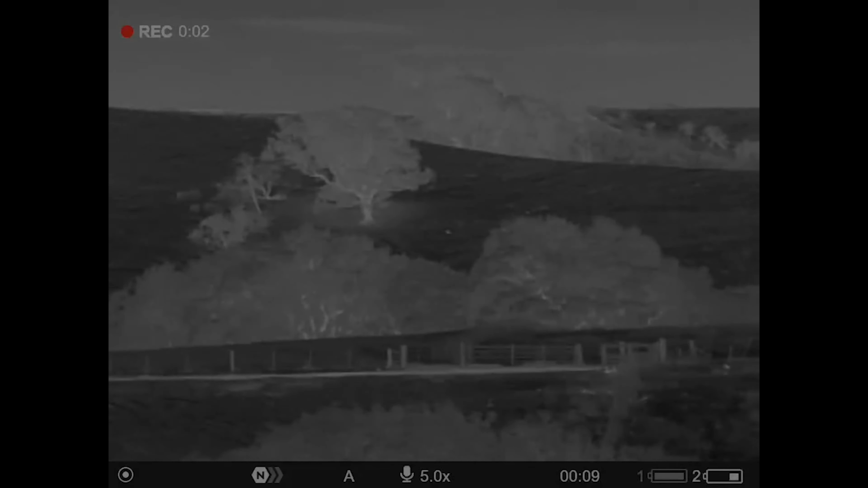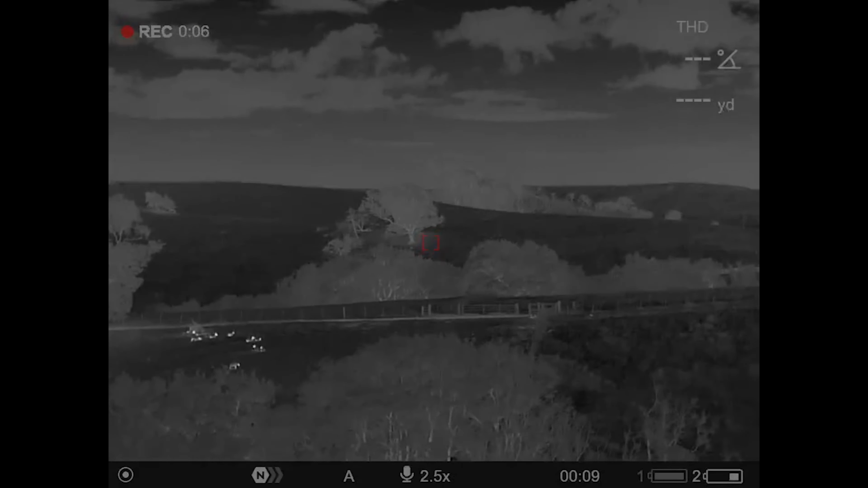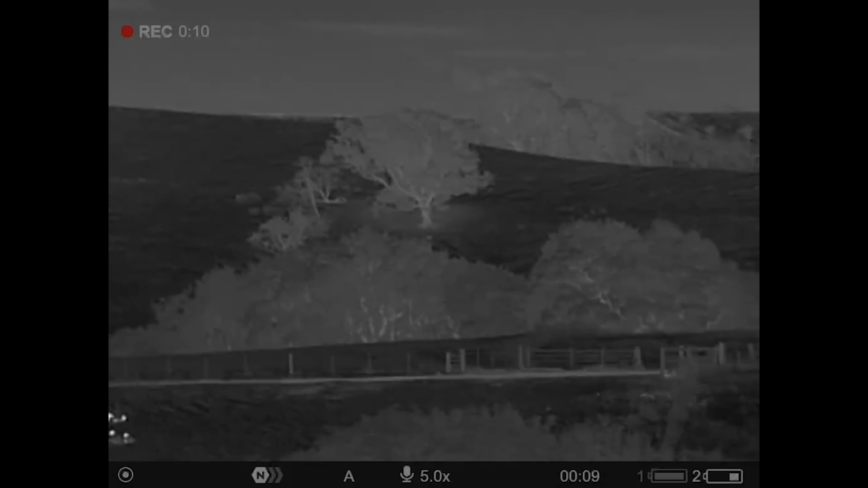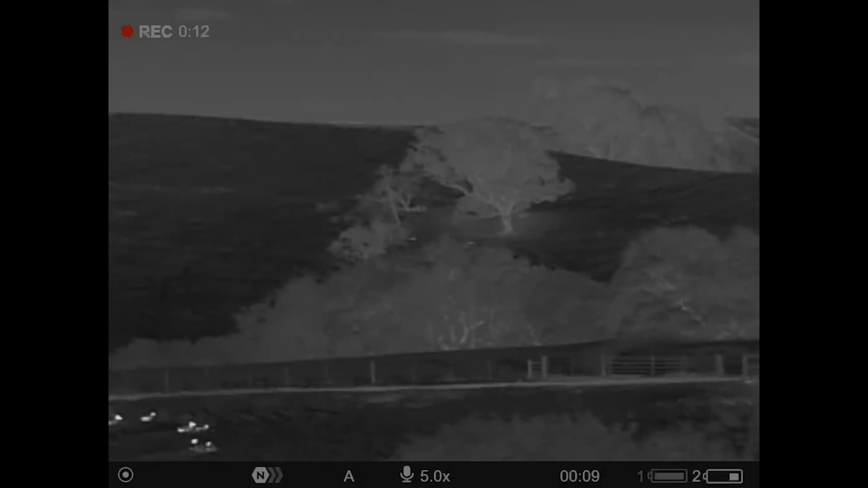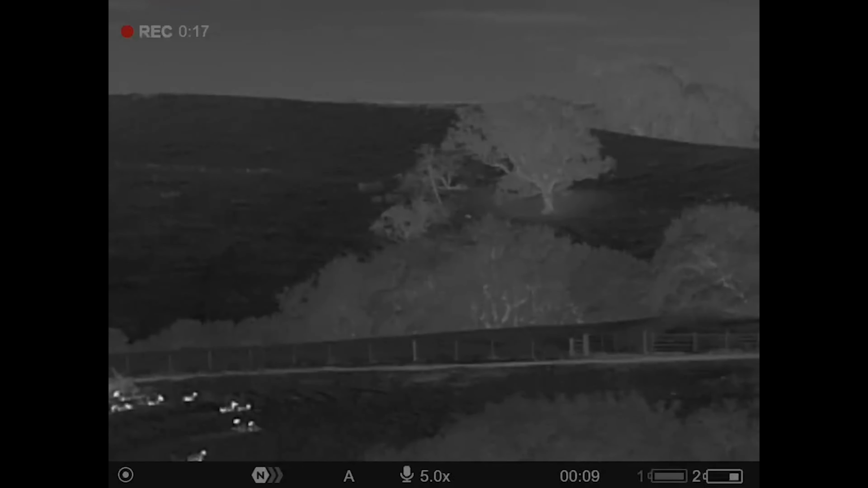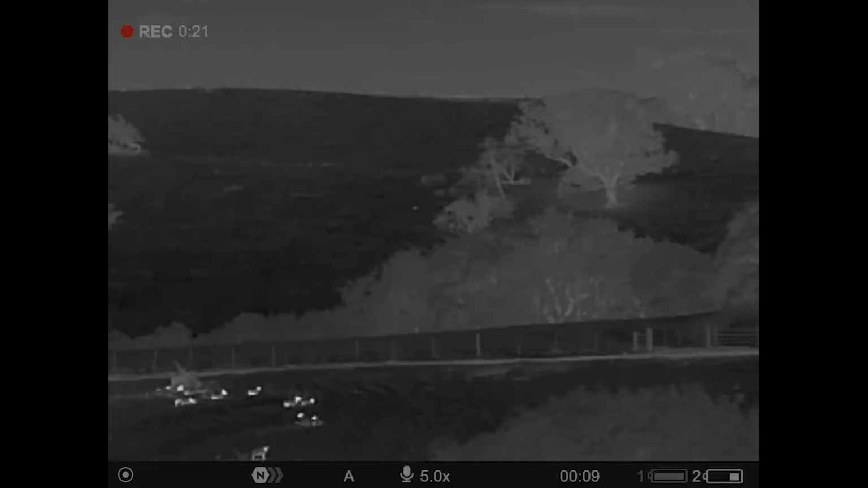But where they were is not my permission. So as you can see from the footage, it's just showing the capability of the Merger. Let's not get excited about the XLs. Yes, they're amazing, but the XP is still up to the job, still lasing out 800 yards, still identifying foxes at 800 yards. So don't be disheartened.